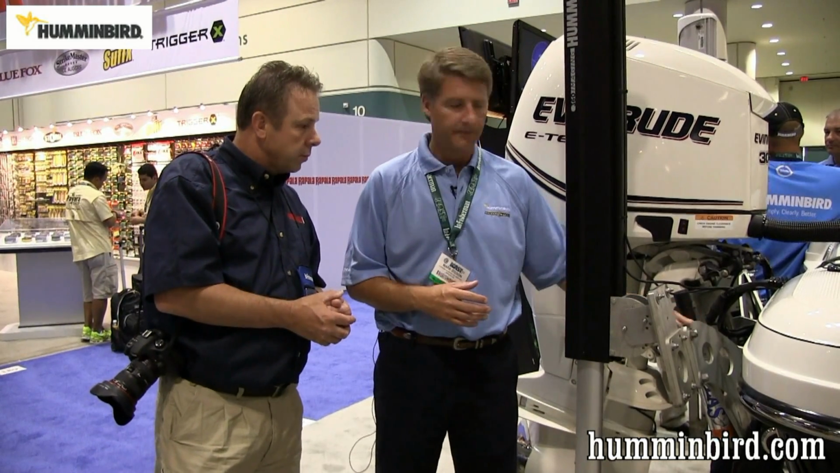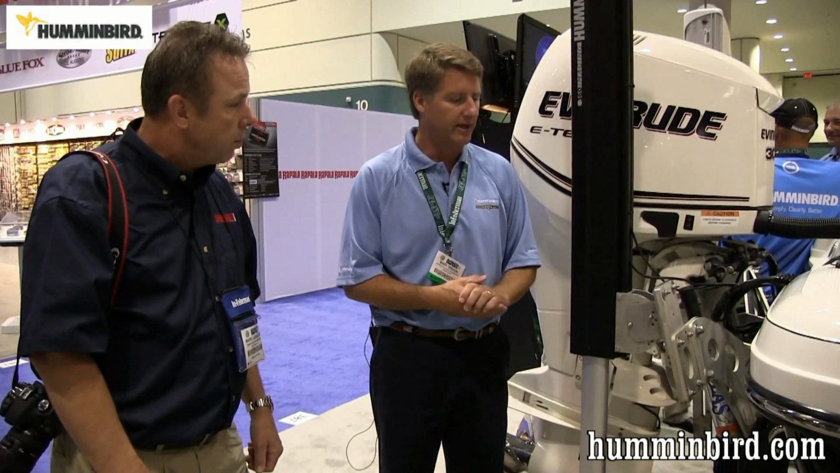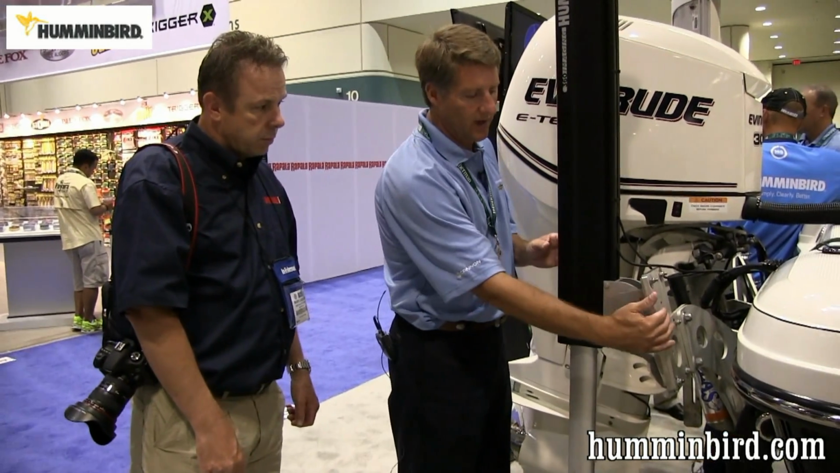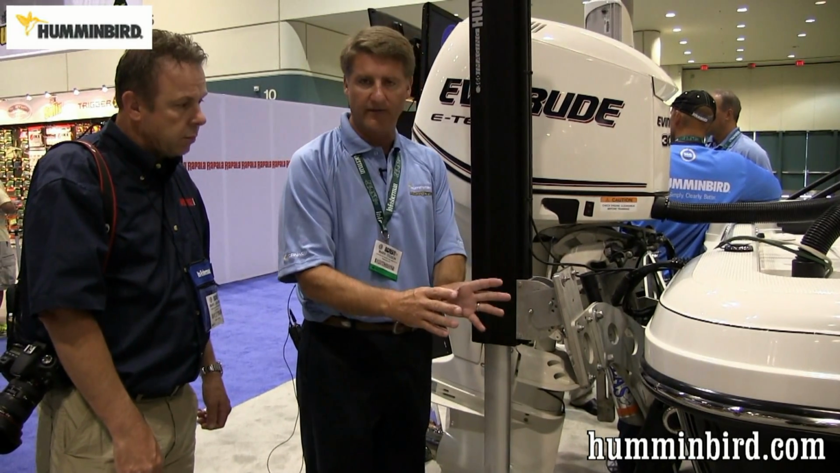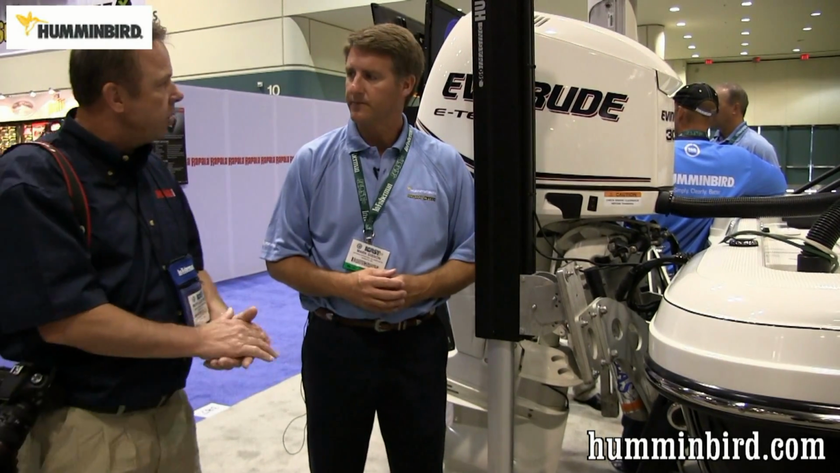So you can see here it mounts on the standard Talon bracket, attached to the jack plate, just like a normal Minn Kota Talon would mount. Right. And if you want to mount both a Talon and a 360, there's a new adapter plate that will adapt out here and allow you to have your Talon here and then have your 360 right beside the Talon. And the 360 weighs how much? 18 pounds. Okay, so it's not much on the back. Pretty lightweight there, yeah, exactly.